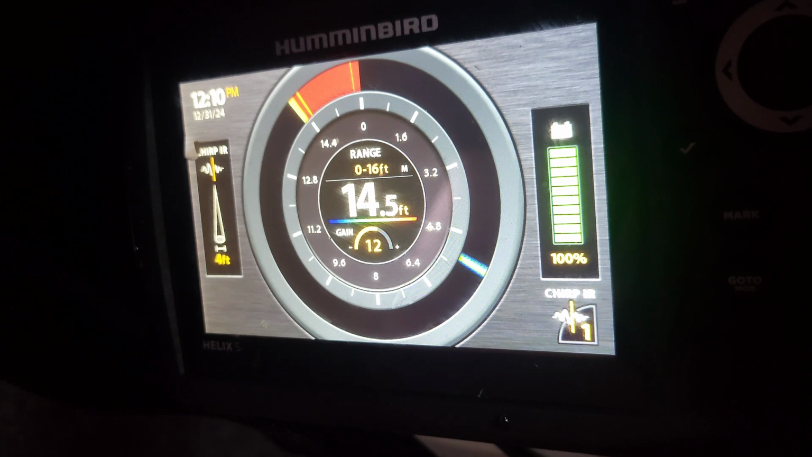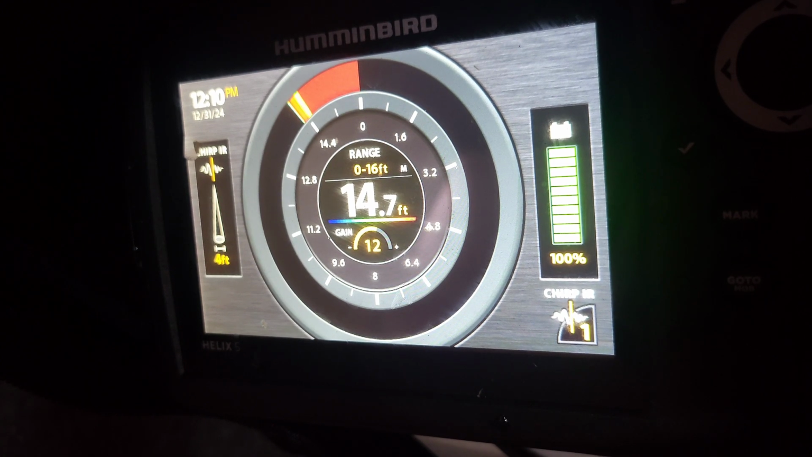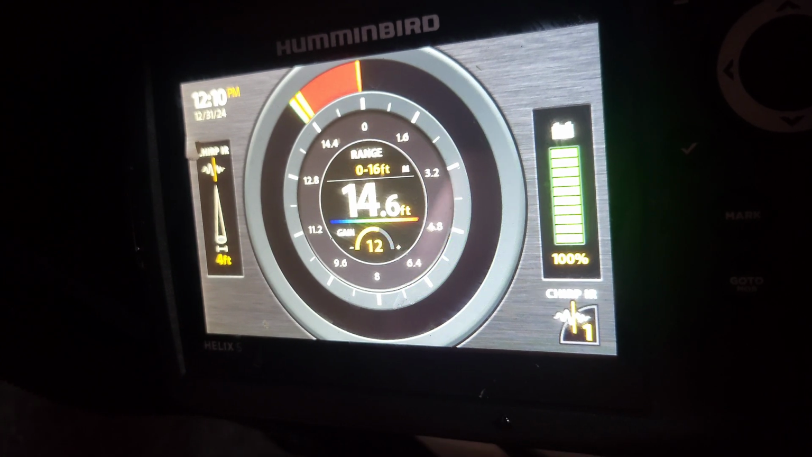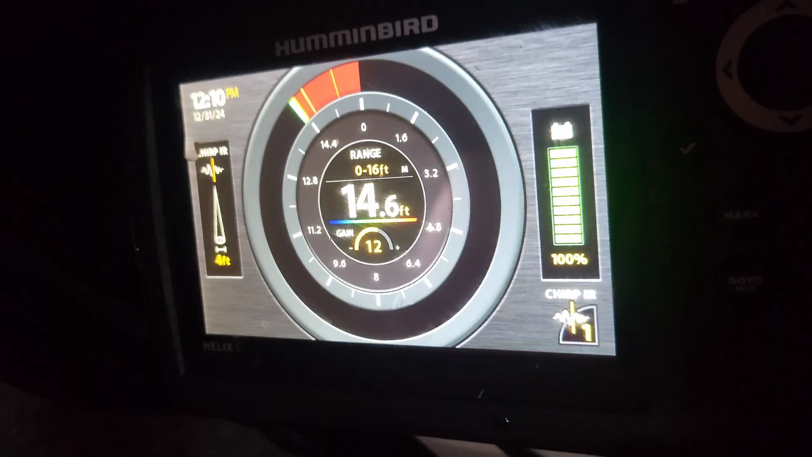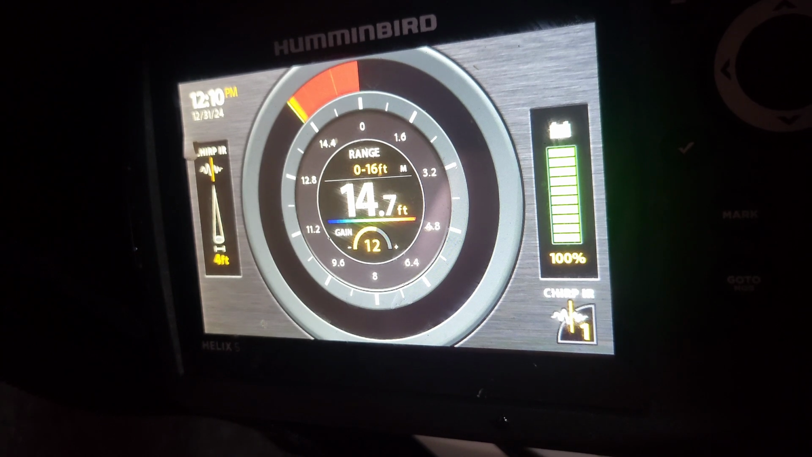So yeah, it's been a decent bite. I think this is just a sunfish, but it's probably a nice one. Yeah, nice sunfish. So yeah, they're beauties here. Sunnies and crappies. Let's see if there's another one down there.